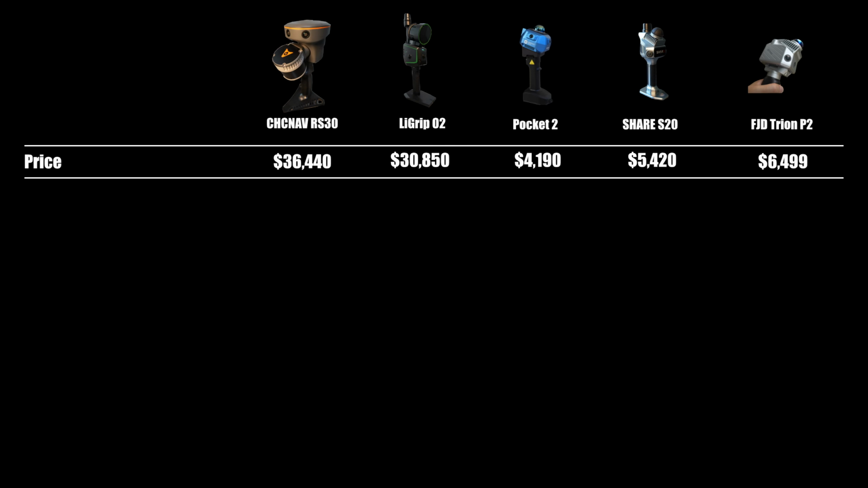Starting with the price, the RS30 retails in the EU at around 36,000 US dollars, while the LiGrip O2 is priced at about 30,000 US dollars. Both units are equipped with the same Hesai XT32M, a top-of-the-line LiDAR sensor. The Pocket 2 price is listed directly on their online store, including the RTK module. The Stair S20 price is listed in the EU market. As for the FJD Tron P2, the retail price I'm quoting here is the one they sent to me directly.